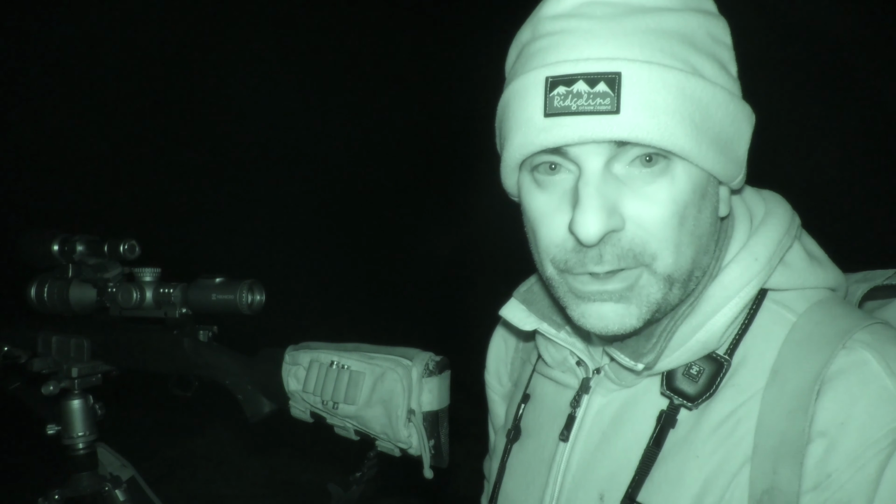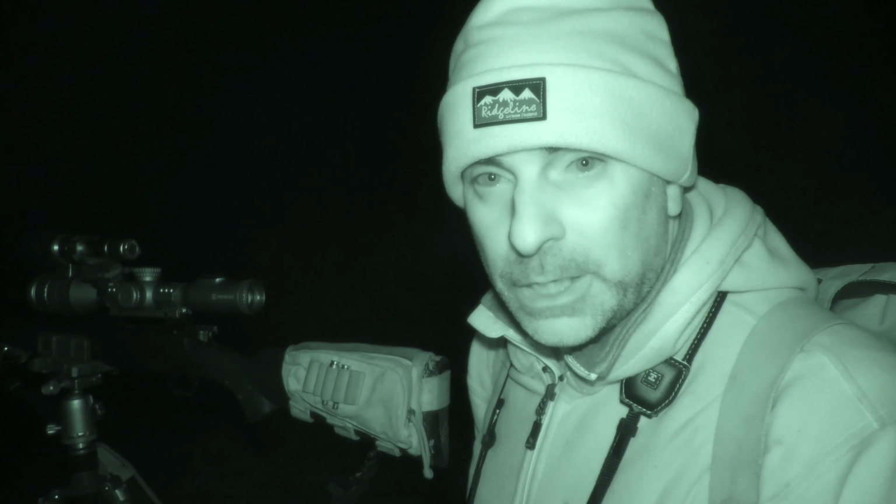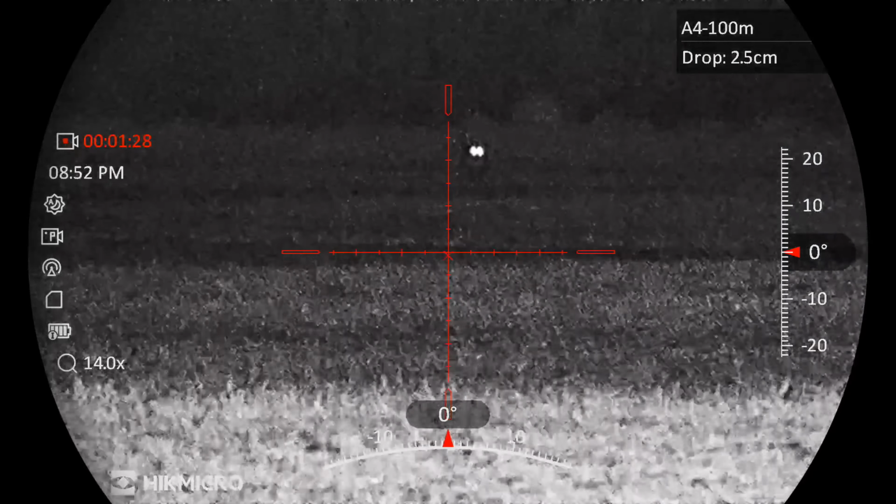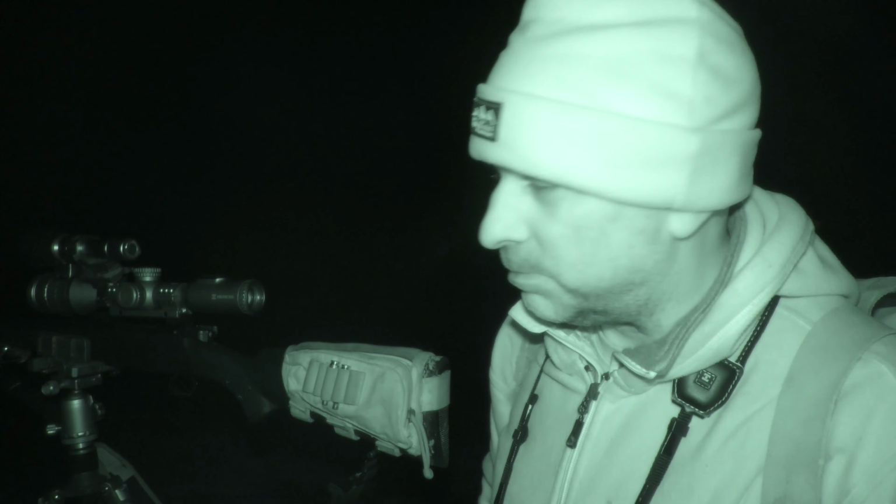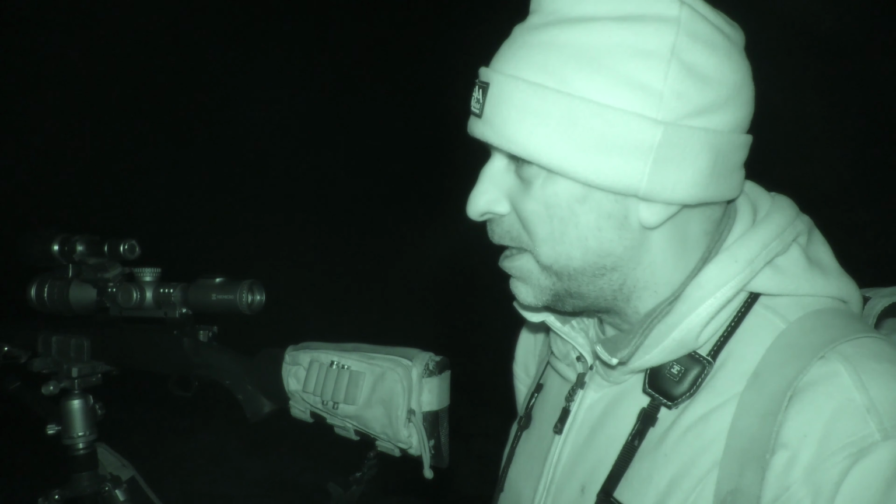So I gave him a very soft little lip squeak, and it was just enough to get his attention. It's quite a still night tonight, and a few little lip squeaks had him trotting across the field lovely. In fact, he came into about 60 yards and I had to stop him with a shout. Well, he probably would have crossed the river actually, I don't know. He probably would have come up to within 10-15 yards, I expect.